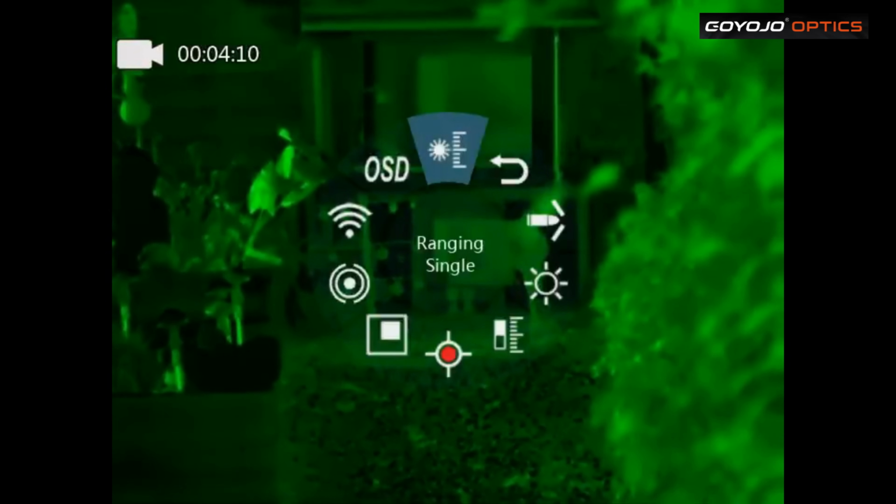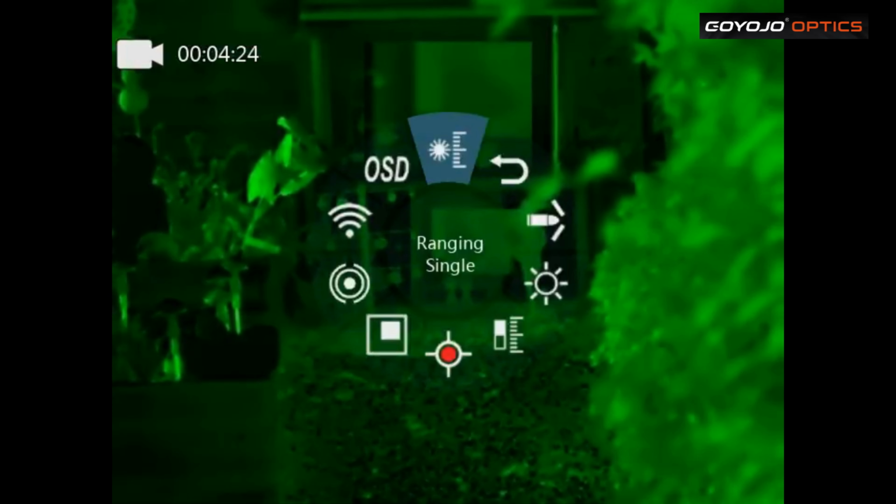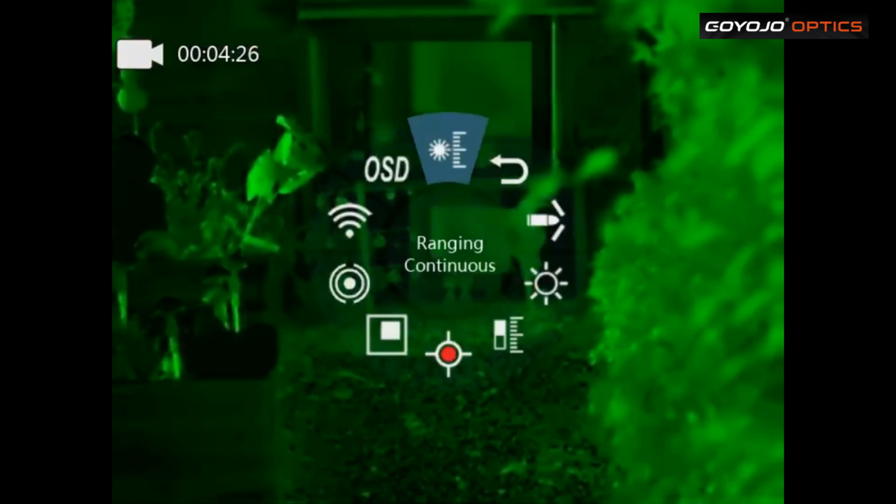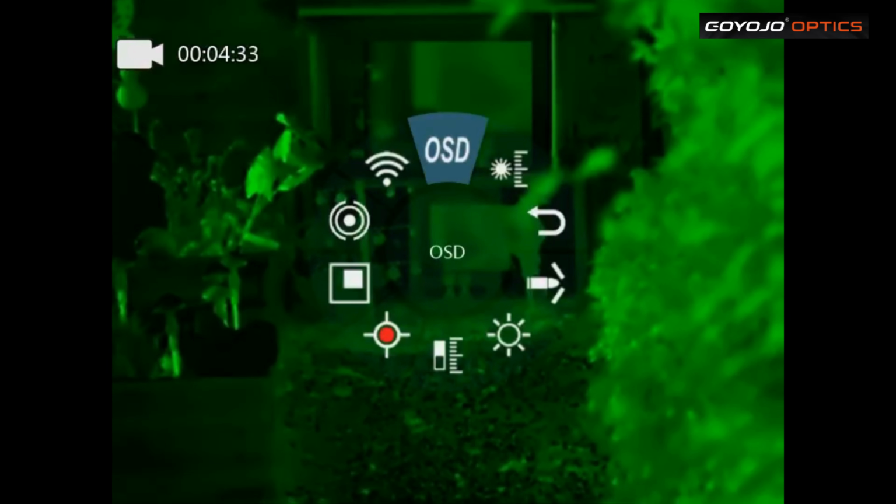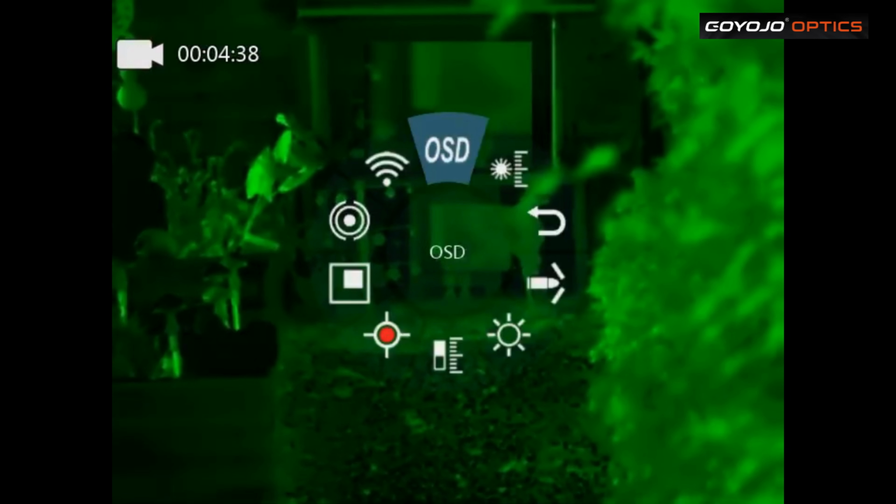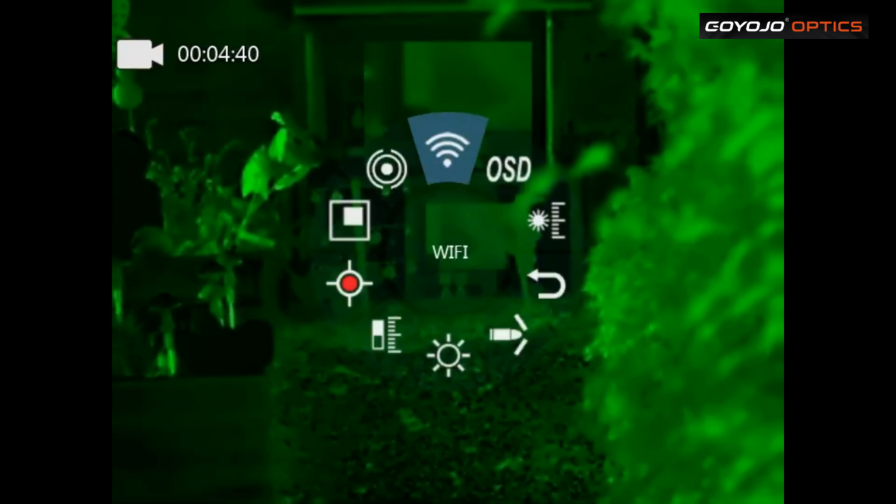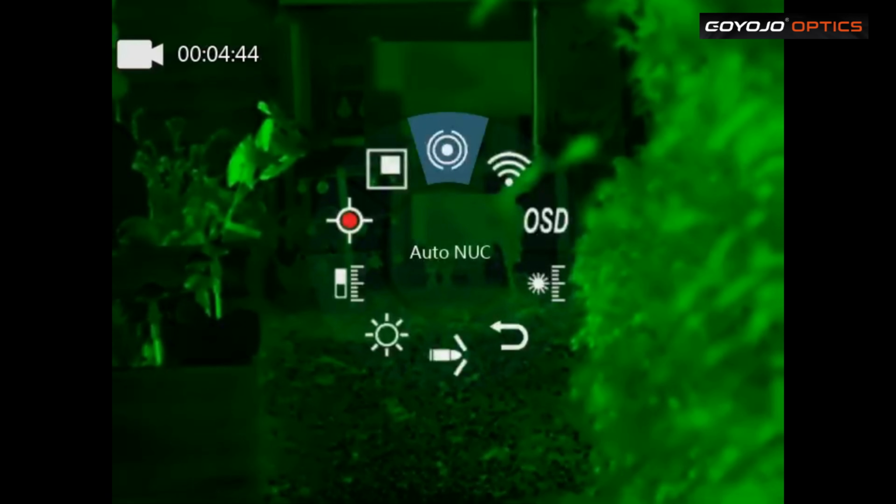When you put the laser on, you can do ranging single or ranging continuous. I've got it on single. On screen display is on, so I can see all the settings. Wi-Fi, so you can show everything through your phone.